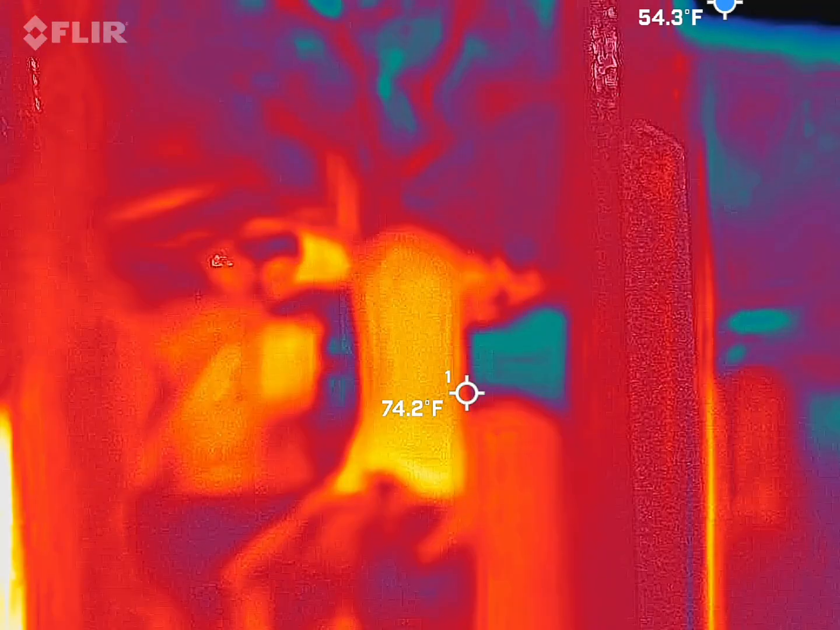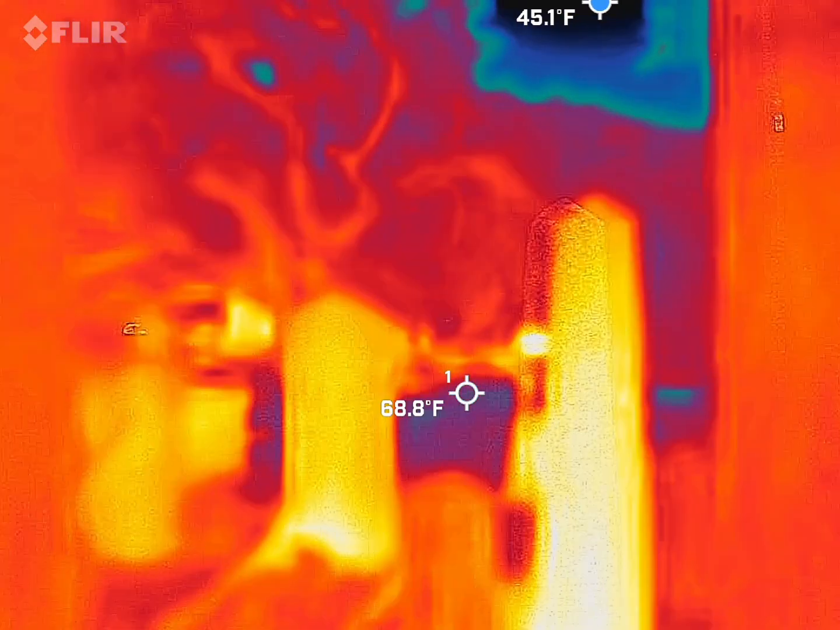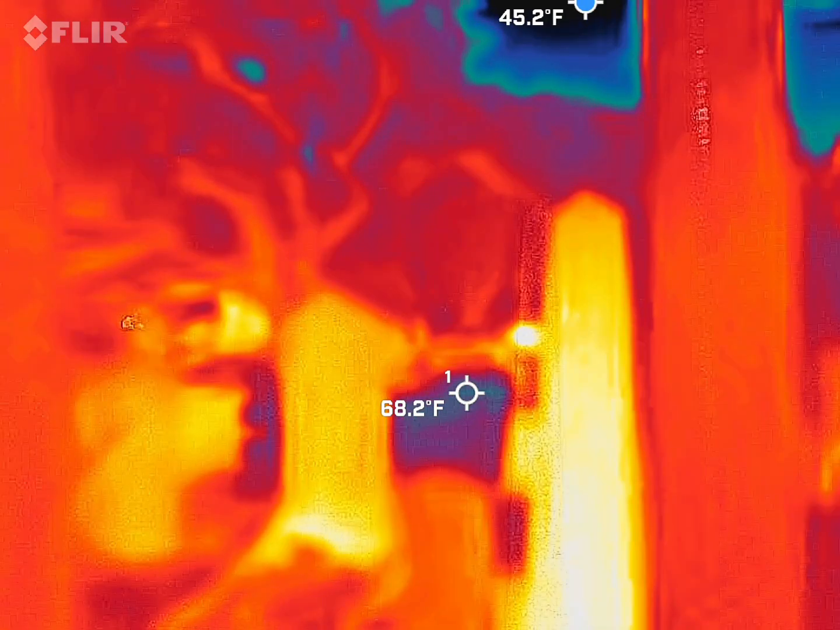It doesn't work with even the newer phones. It doesn't work with the newest, latest, greatest thing. It has to have certain things about it.